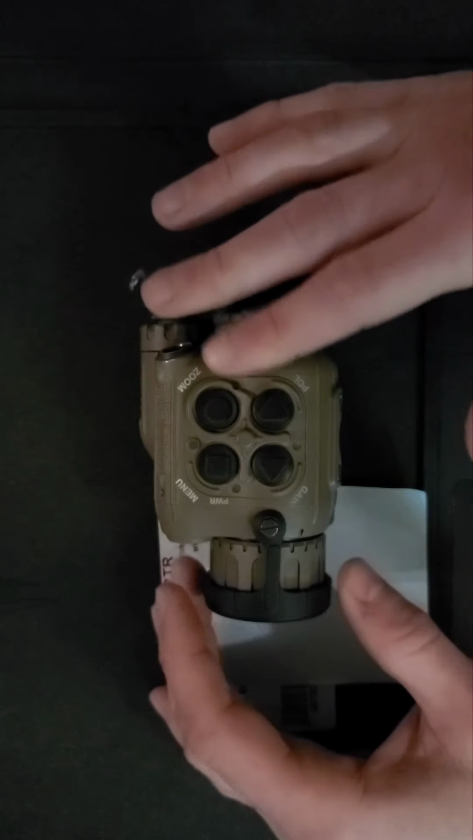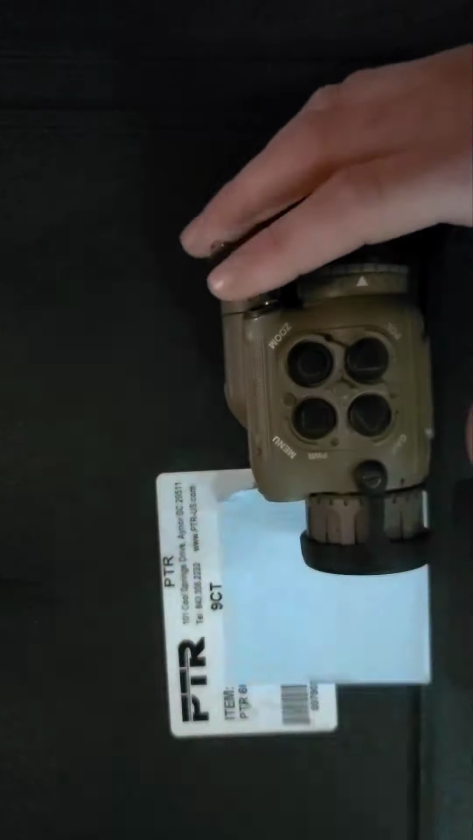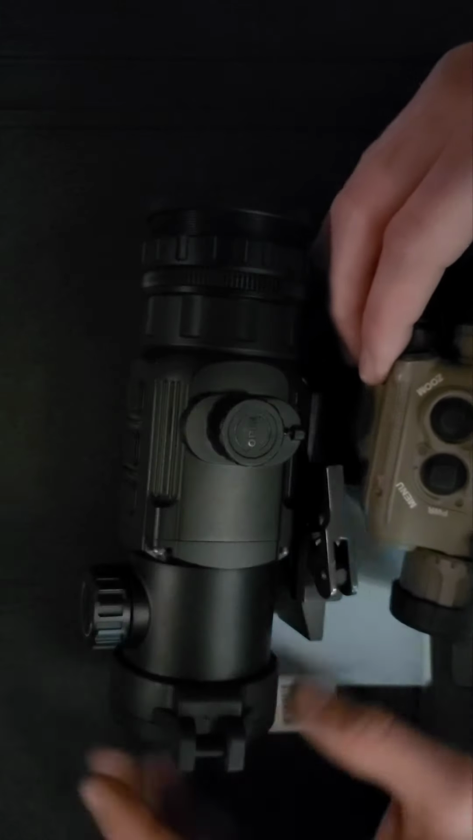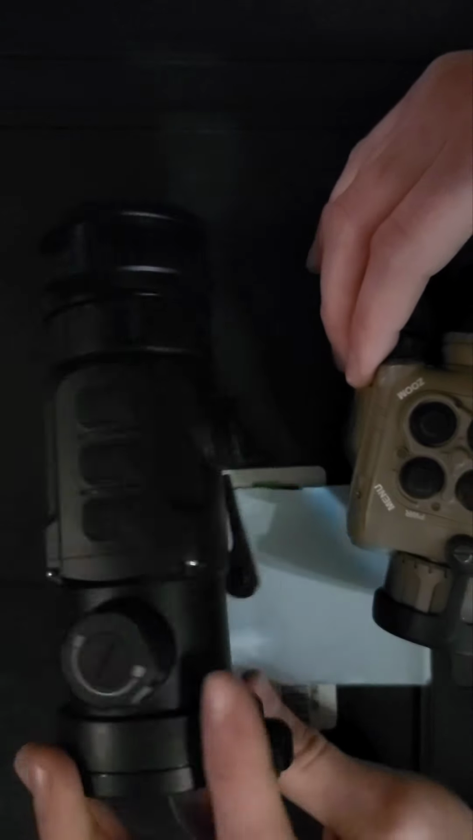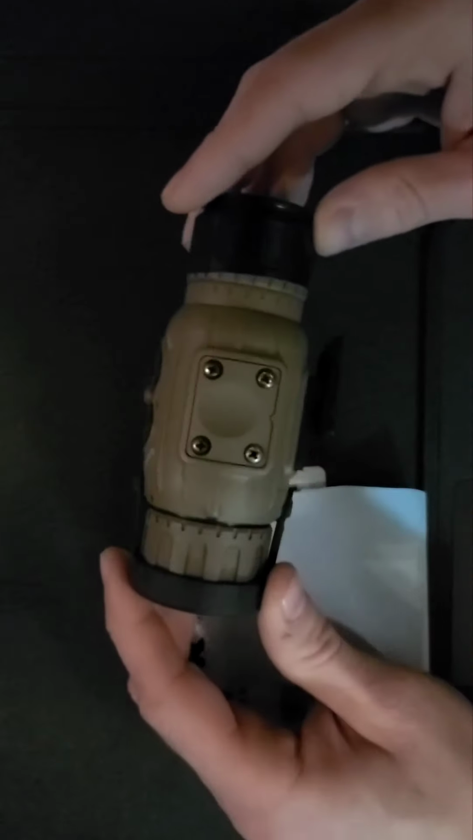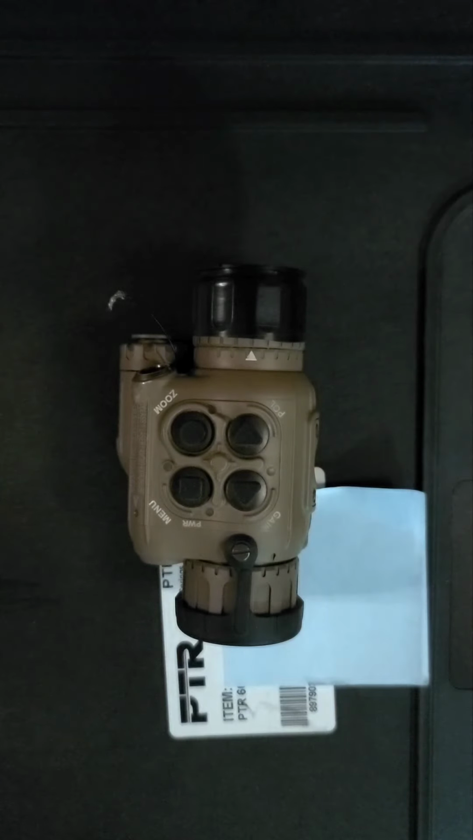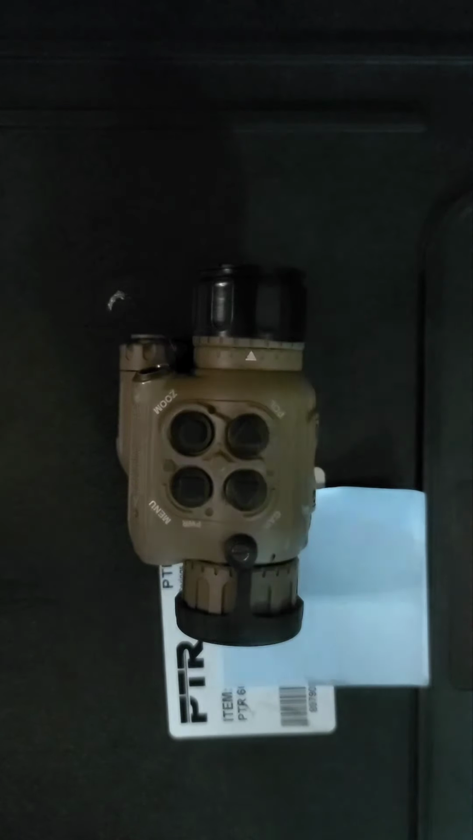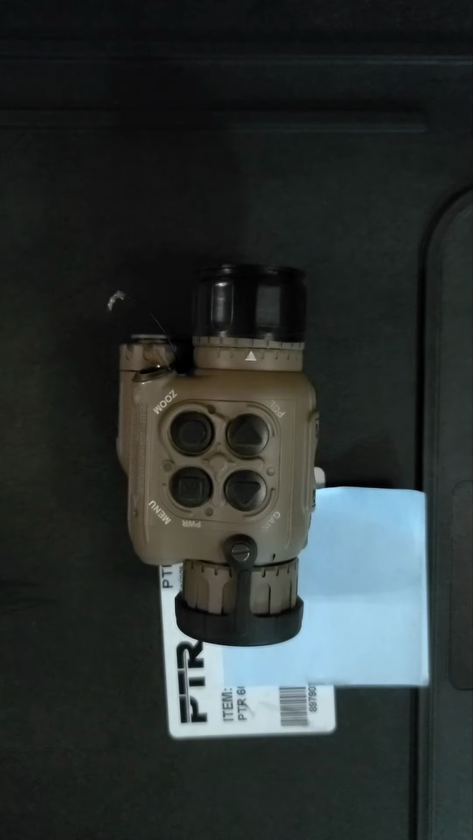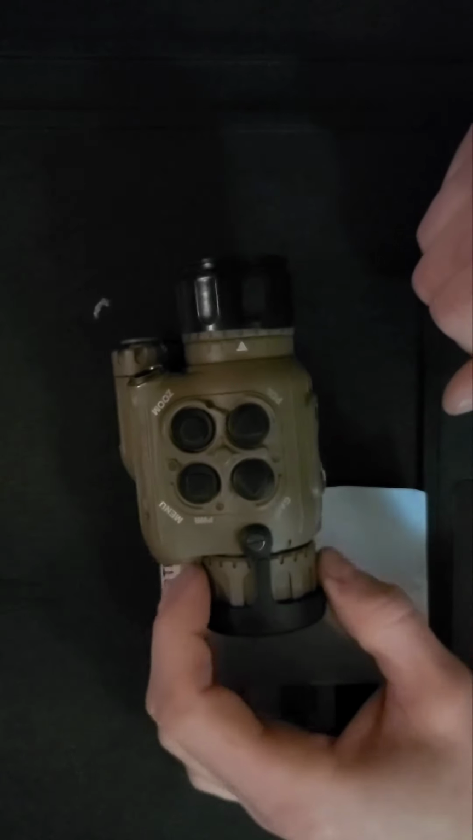So this is made with much higher quality components. This is a thermal that will last the test of time. The majority of these Chinese thermals, even like the Super Yoda C, are viewed as more consumable items by our friends at the PLA. Stuff like this is made to withstand the test of time. And if you are familiar with BAE units that have washed onto the market over the past year, some of those units are over a decade old, and they are still chugging along.